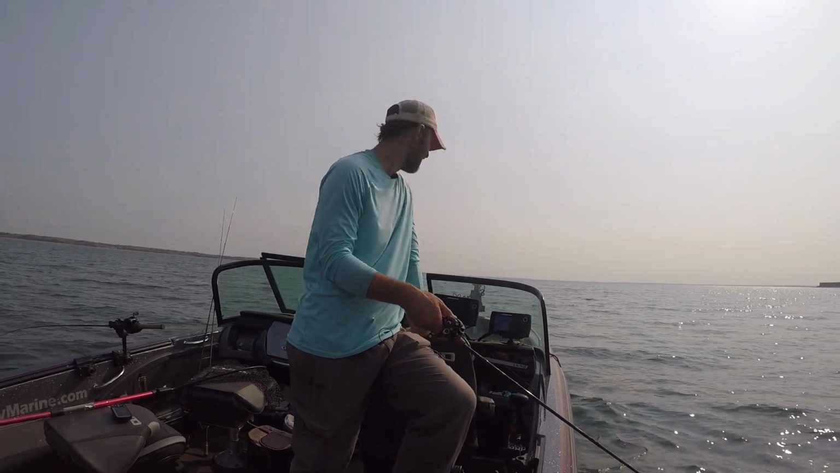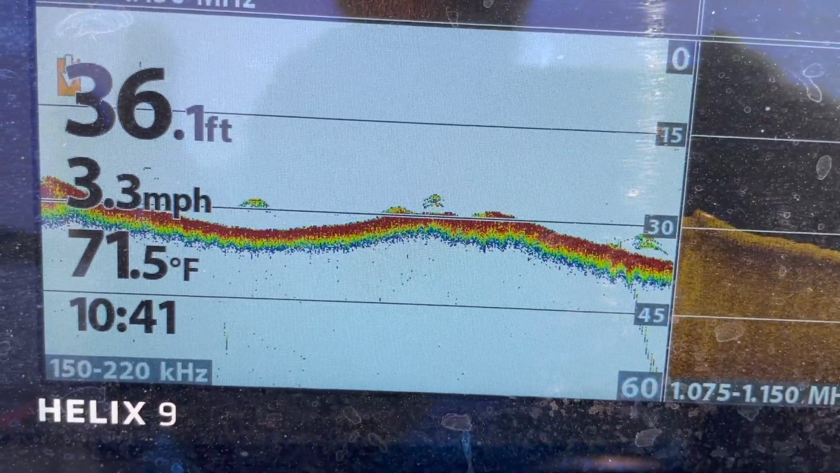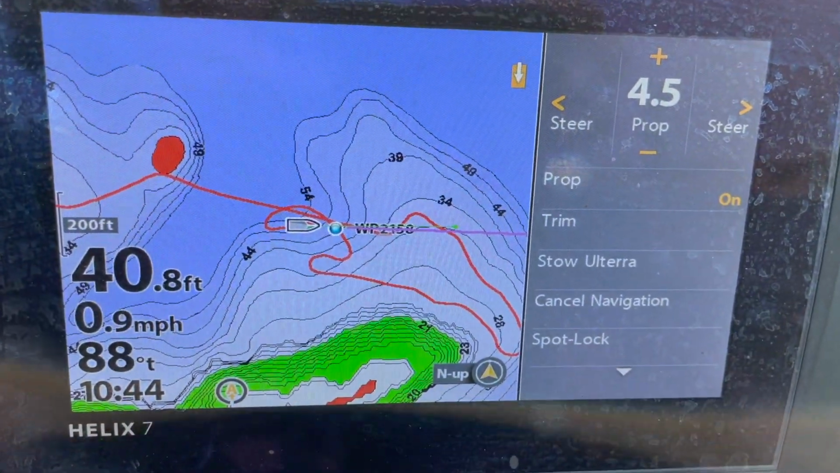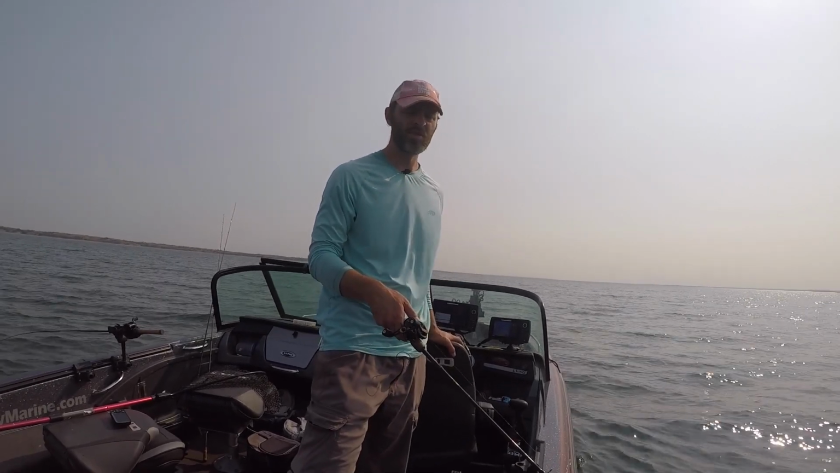Found some deeper fish here where this point extends way out into the basin, and you got that transition line between the hard rocky point and the soft silty mud down there. So we're gonna pull through this and see what we can find.